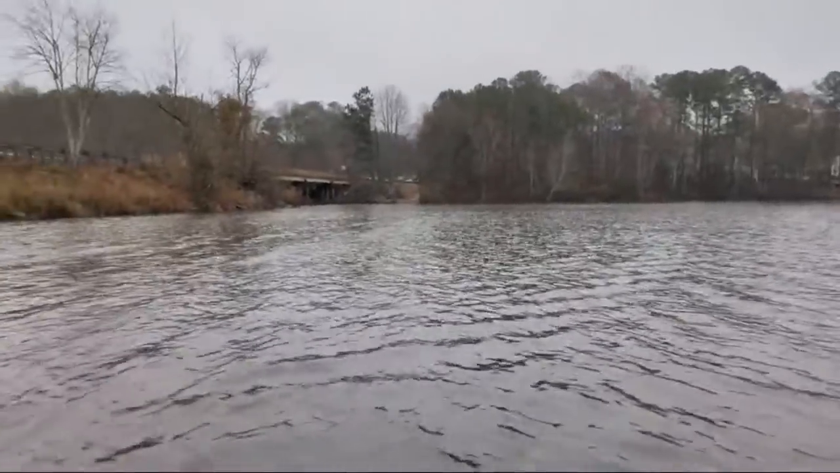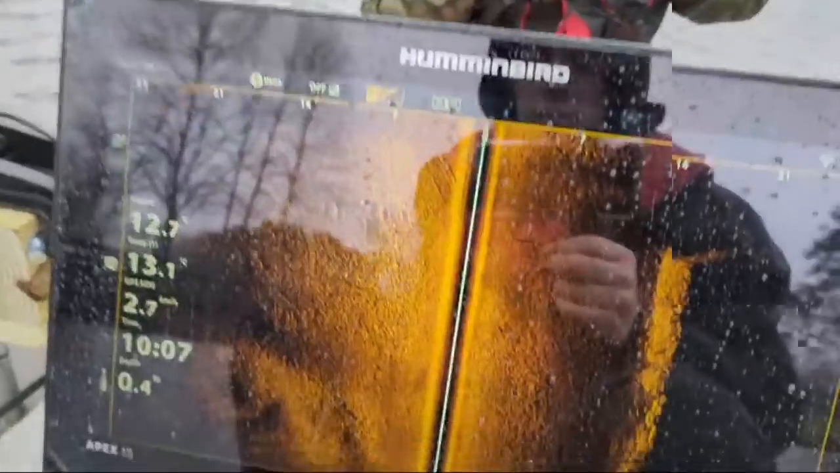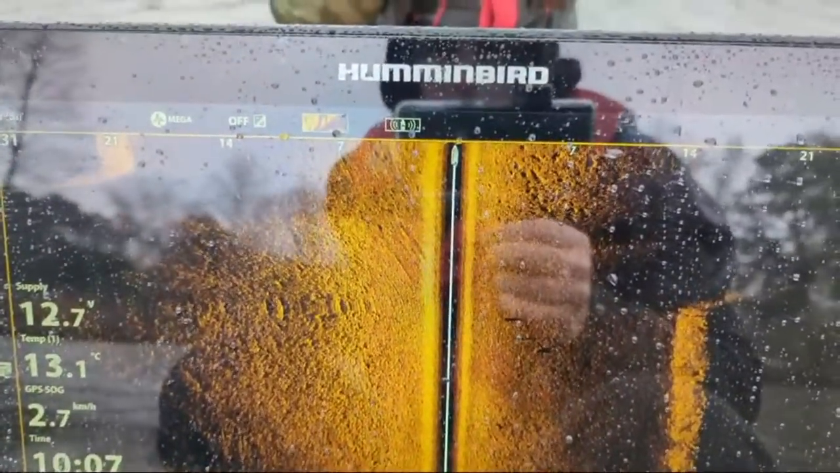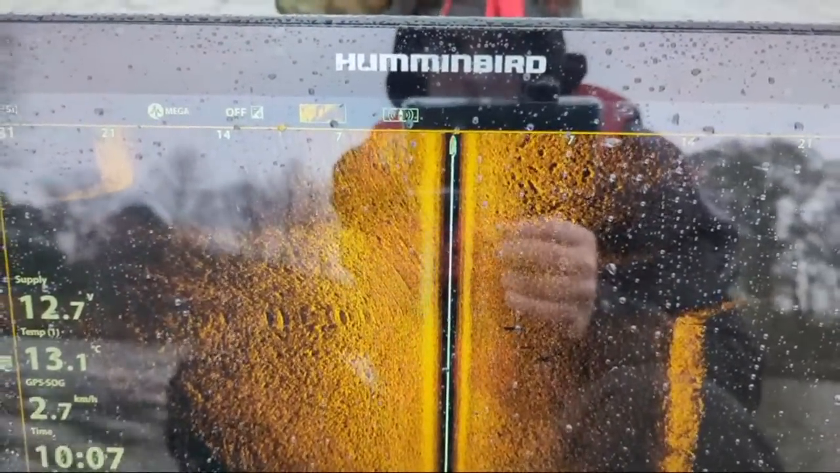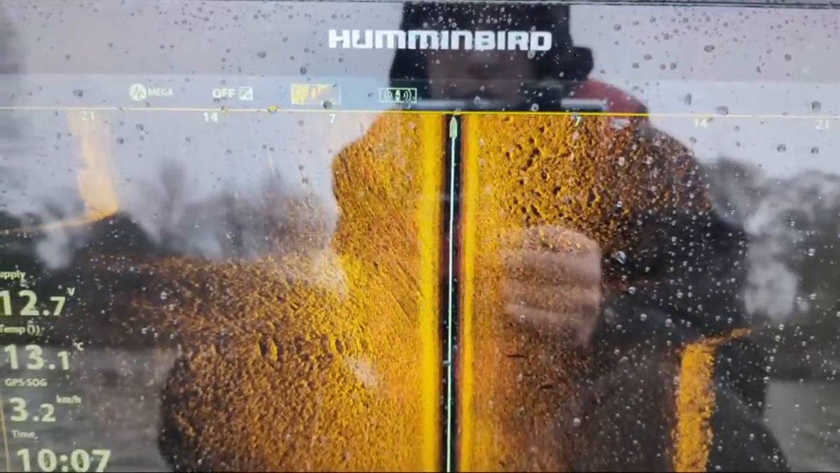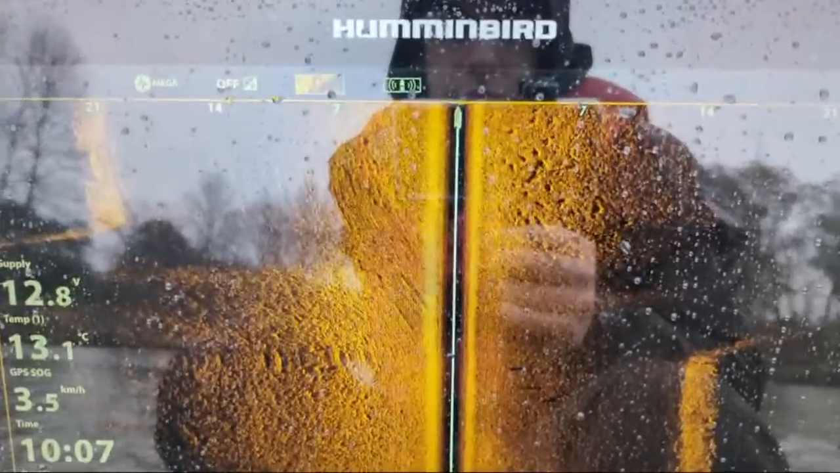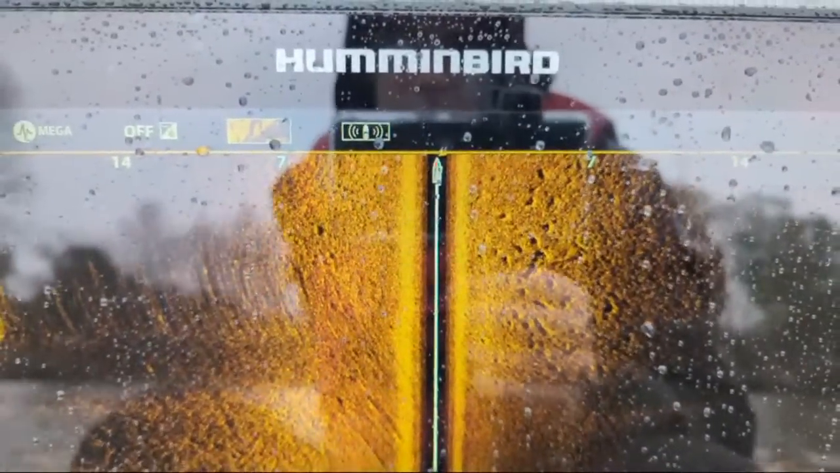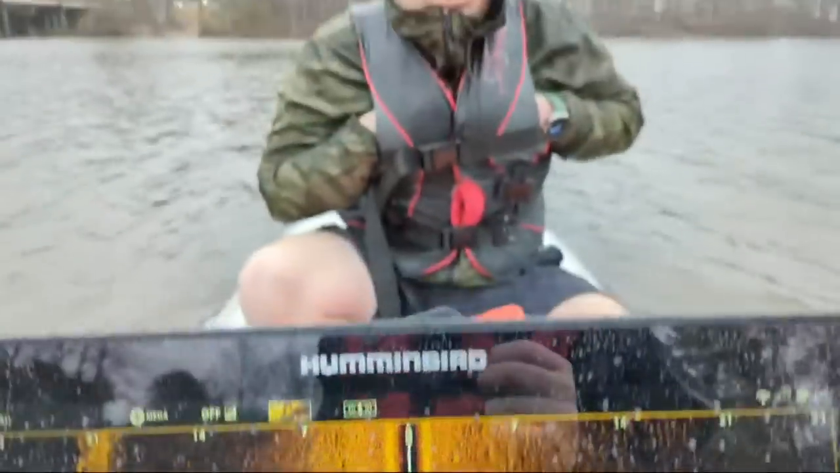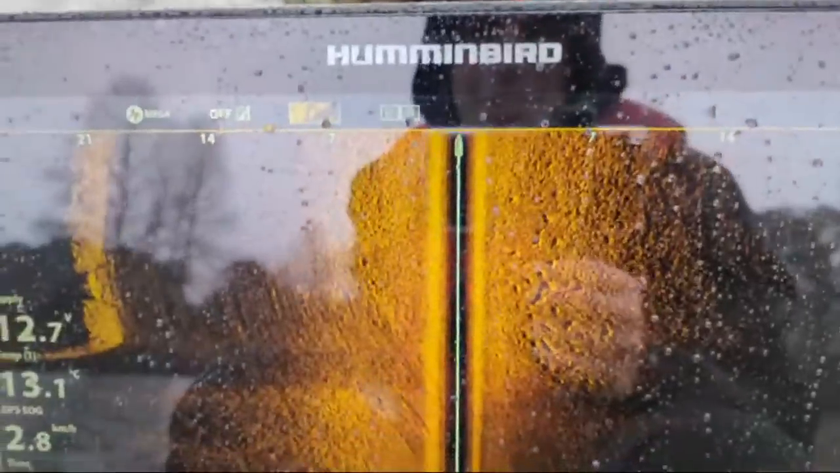All right, I'm going to go at it from a wider angle. You can see the bridge is right here. It's too cold to get in that water. Not with a dry suit. We came with a dry suit.